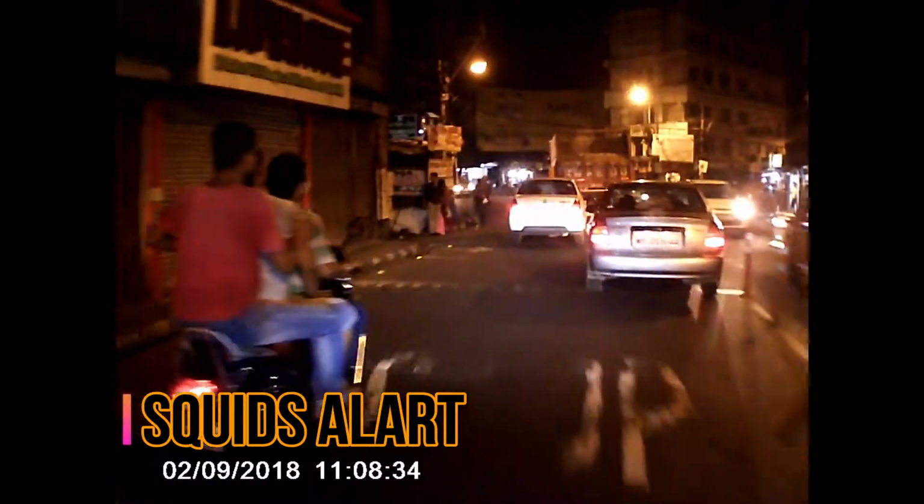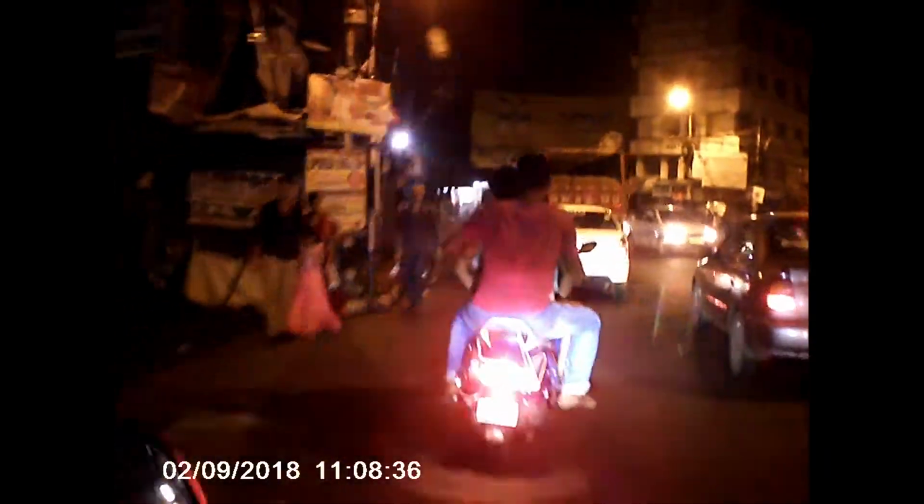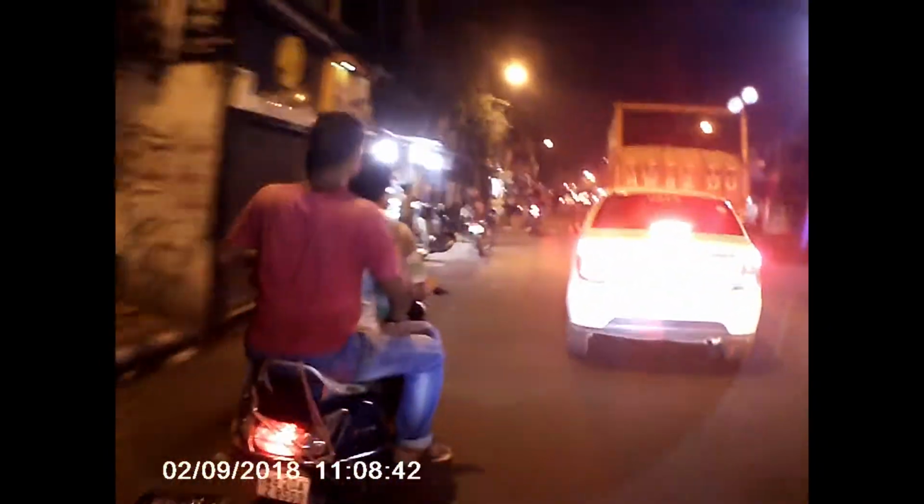Sounds like a train just passed away, but there's no train line nearby. And there comes the squids. Look, the activist tripling with three idiots without any helmet or safety gears. And look the way they drive.